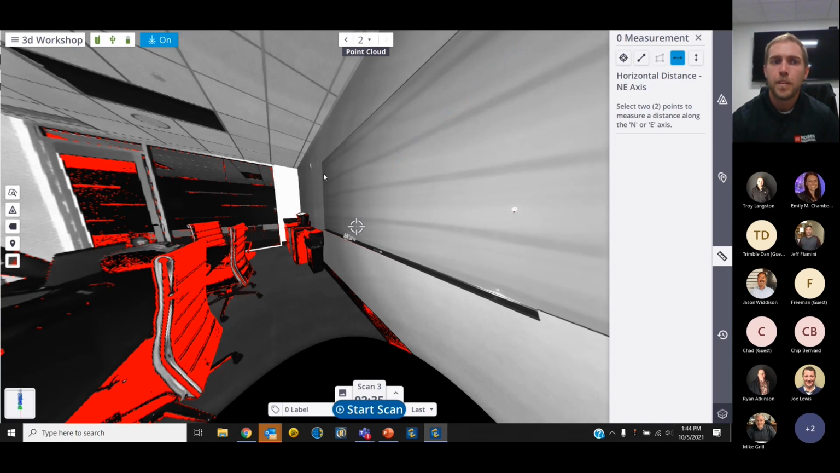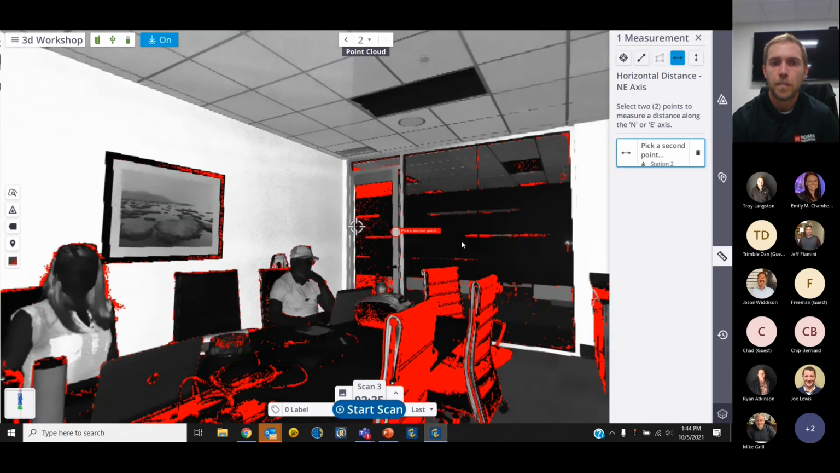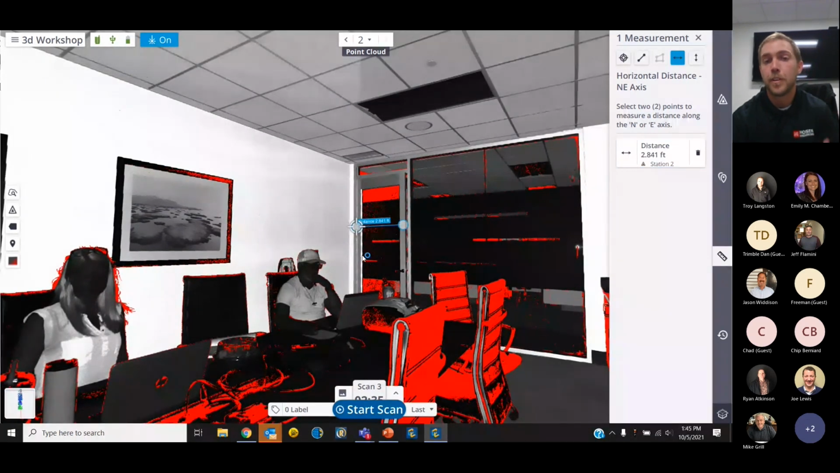Delete that one. Then we have the ability also to do a horizontal distance. So if I click anywhere over here on this door, it will level that up for us and give us a horizontal distance and tell us that our door is almost 3 feet. I'm assuming it's 3 feet, but with it open and me not focusing in on those points, it's a little bit less than 3 feet.